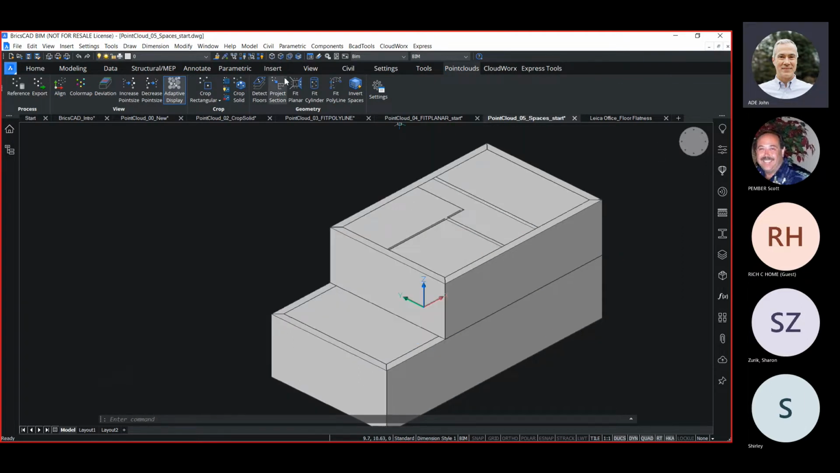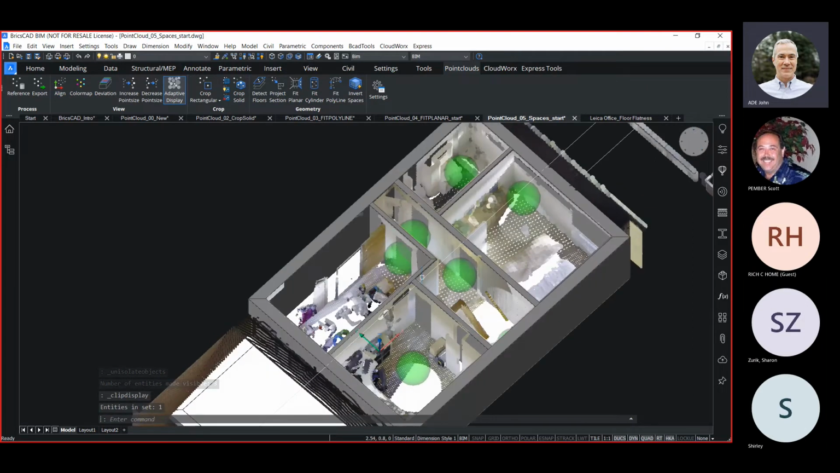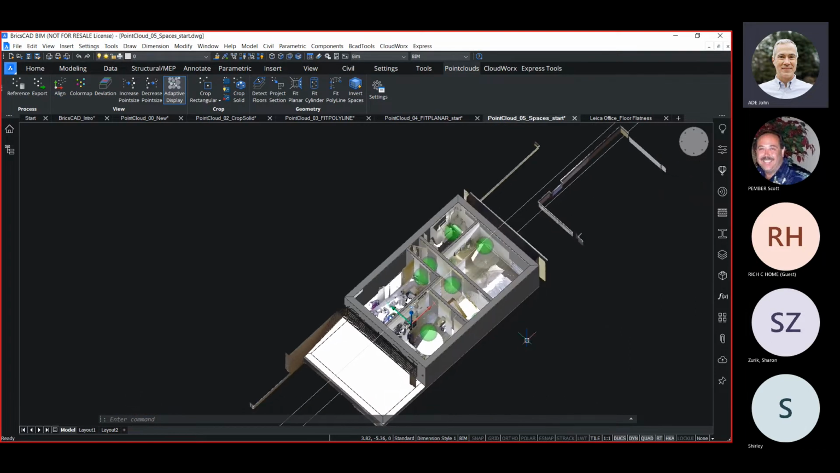And if we turn back on our point cloud and our sections, we can go ahead and see the section through the second floor and see how the solid geometry is lining up with the point cloud. So this is a nice way to automate generating both the geometry, but also the beginnings of a BIM model in Bricscad BIM.